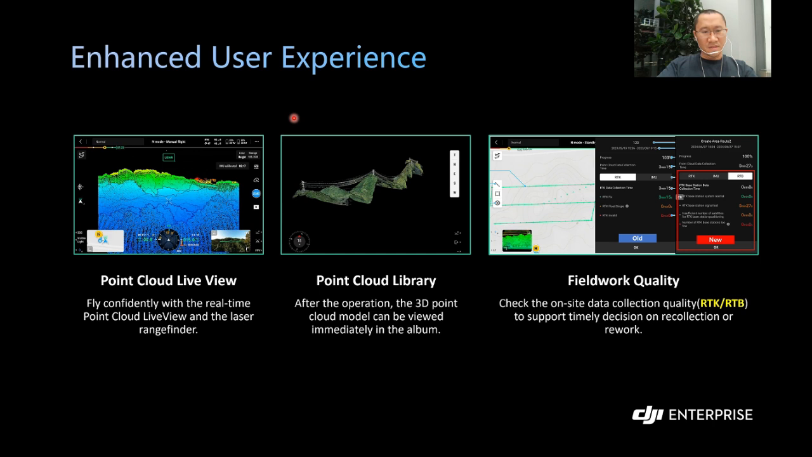Besides this, we have also enhanced the user experience. Now with L2, we have a point cloud live view. In this way, during the flight, you can see all the point cloud in real time on the controller screen. And after the drone has landed, you can also see the point cloud library, so you can view the point cloud immediately in the album. We also provide the field work quality check. After the drone has landed, we can check the data collection quality with RTK or RTB, things like that, just to be sure that all the data collected can be accepted.